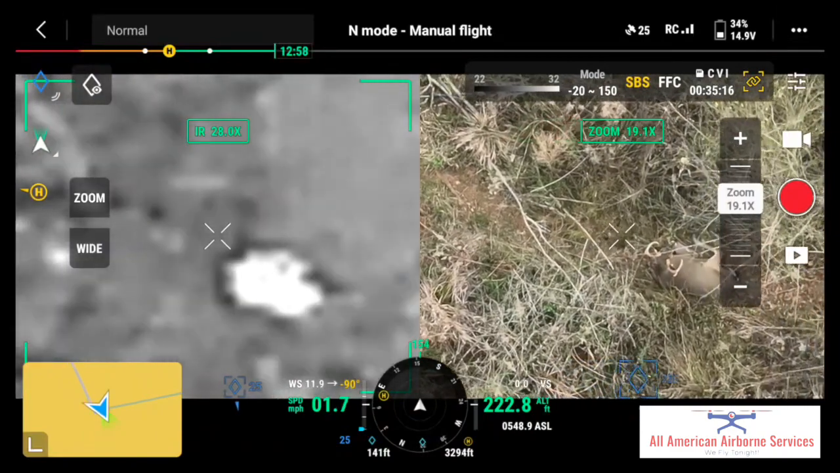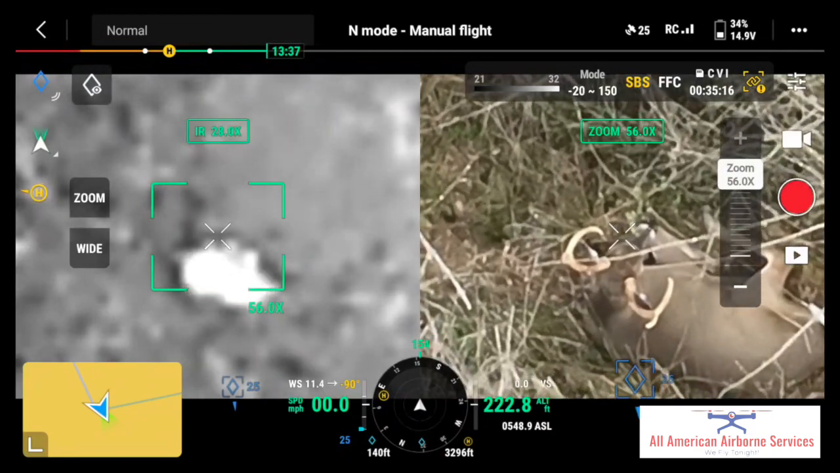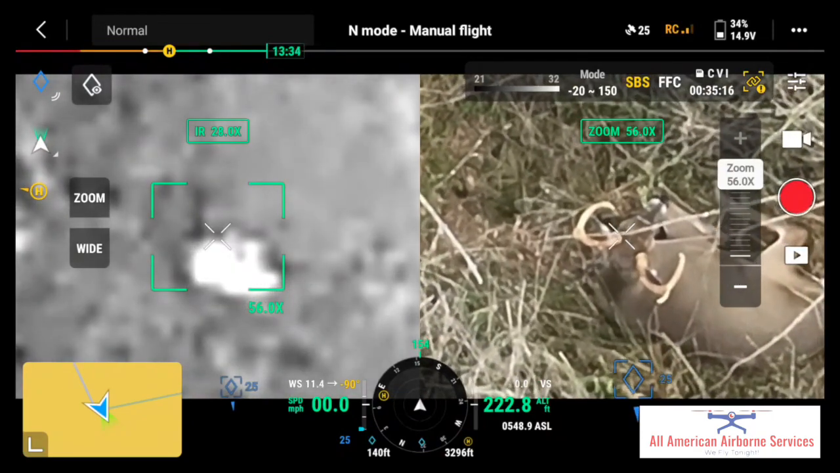So what's this next one we're going to find? Look at there, I messed around. I didn't even mark this one. The buck that's not even marked.